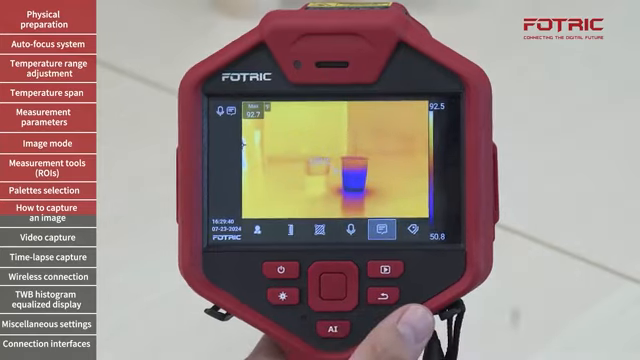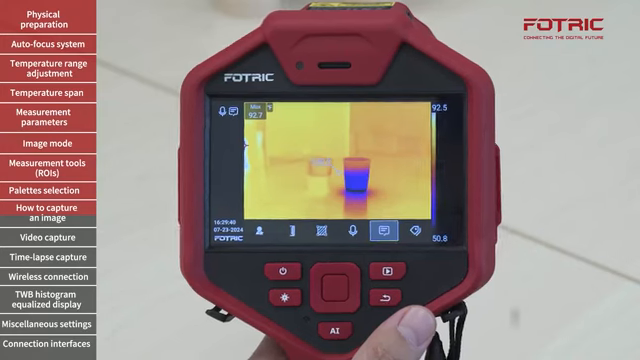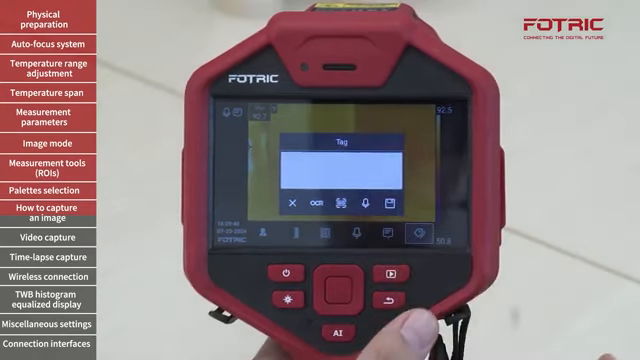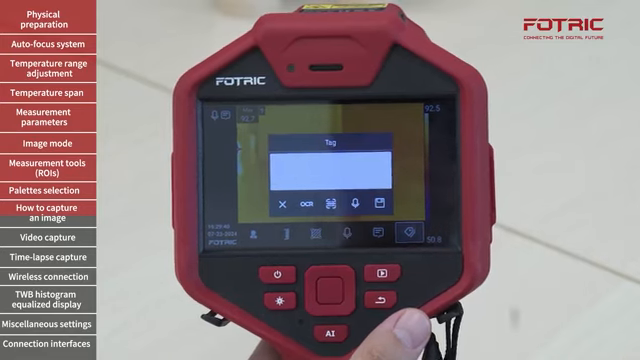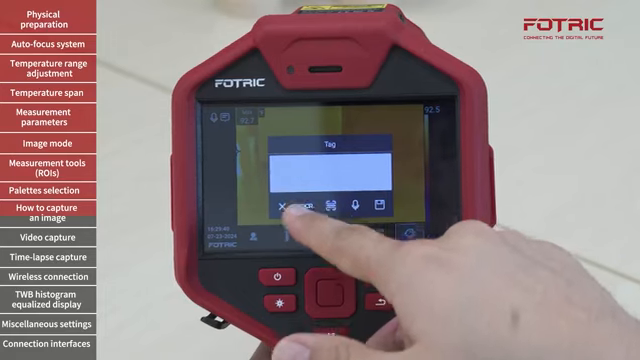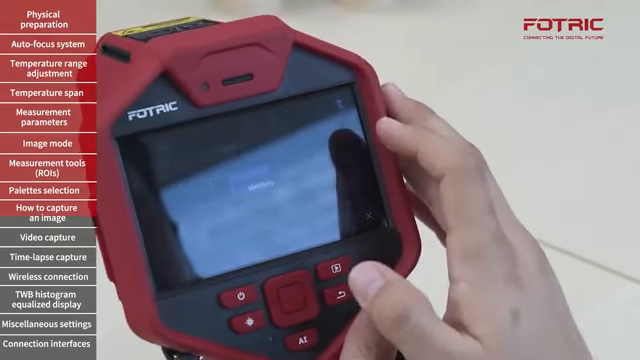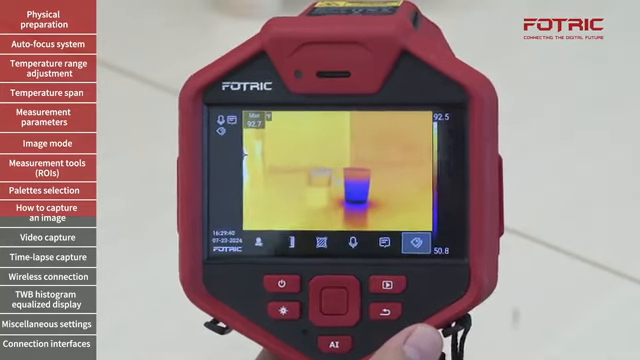I will go and save. Now I see an icon telling me that there is a comment or annotation on the image. But most interesting is to use tags to also organize my pictures. Once again, I can have the same 3 methods. Let's say OCR. In the case that my panel, my equipment, my motor hasn't been properly tagged with a barcode or a QR code, I can always use OCR with a good Wi-Fi connection. Once again, I can adjust the size of the area, take a picture, the camera will identify the text, I will confirm and save it.